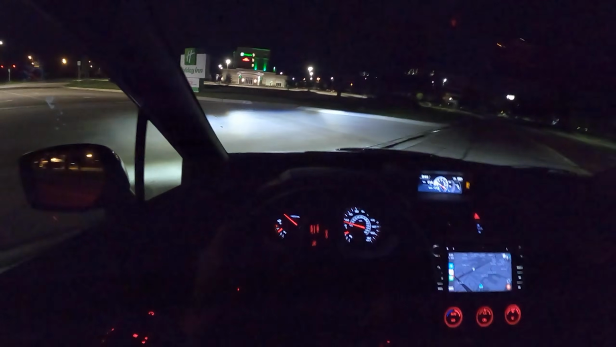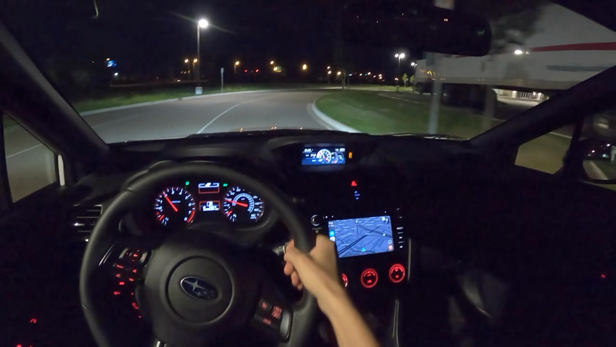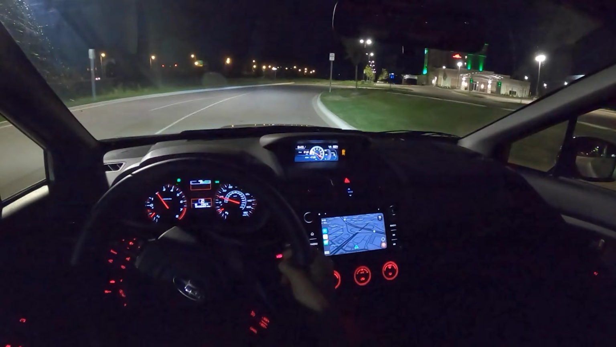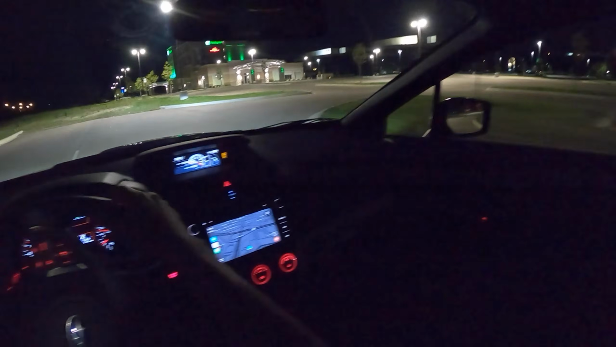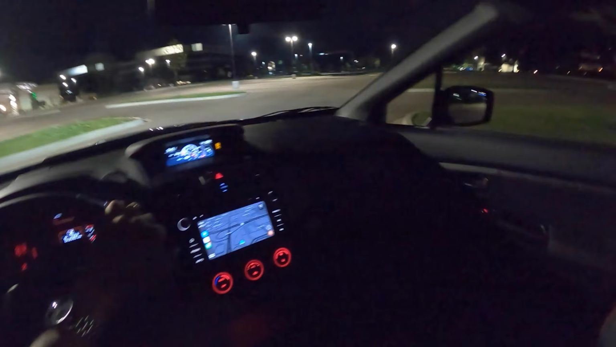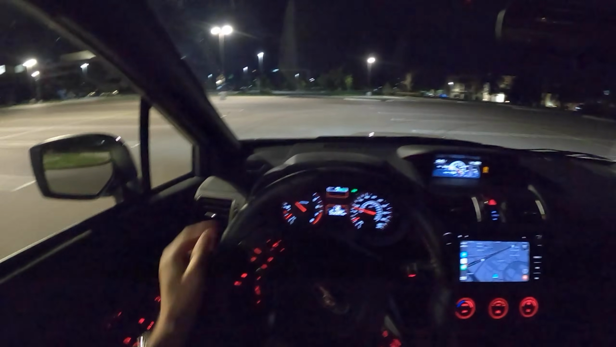But I'm not sure what the next WRX will be like. But if they get rid of the manual, then it won't be anything as fun or good to drive as this. No matter how fast it is.